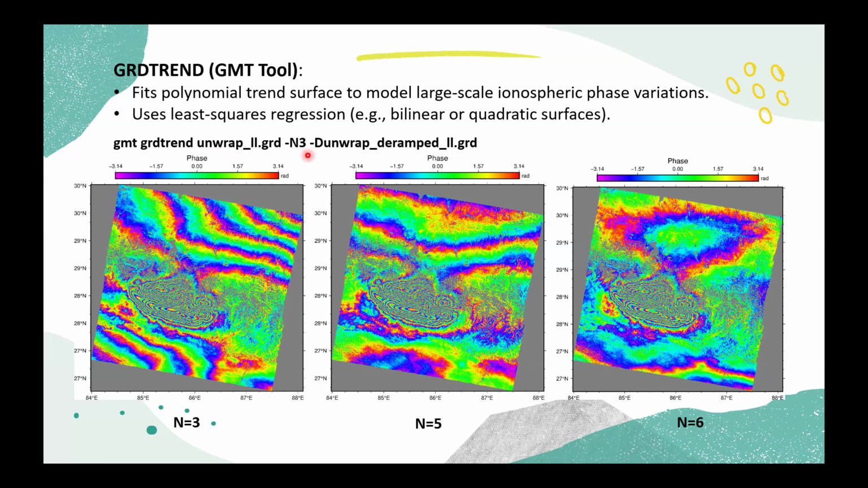So the higher the degree, the more complex the trend surface is, and this is the output unwrapped deramped phase. And I got this interferogram. Again, I used the grdmath tool to wrap the unwrapped output again to get this interferogram here.